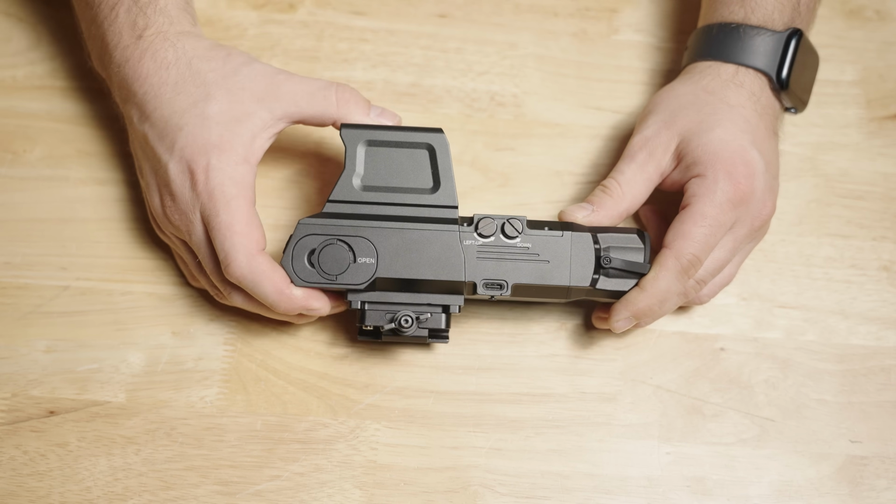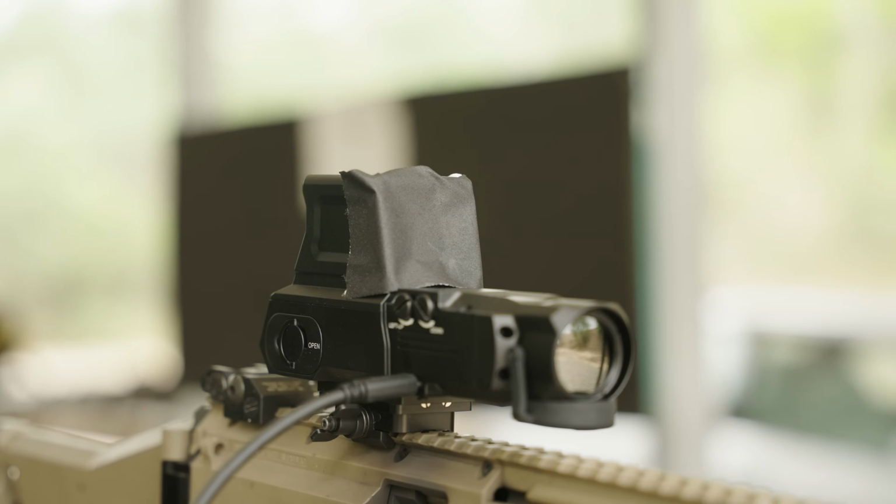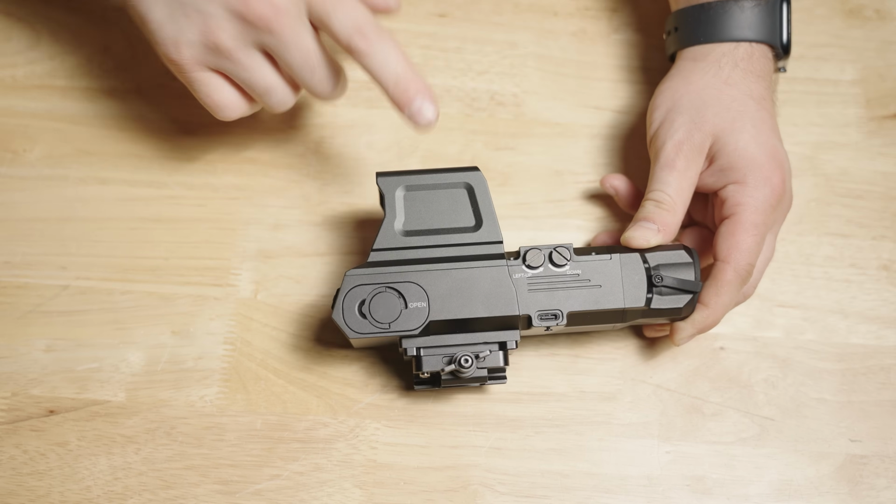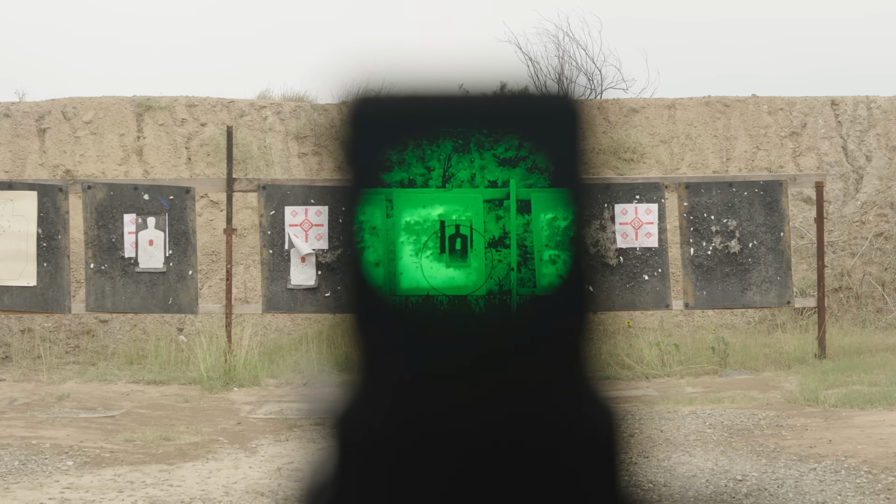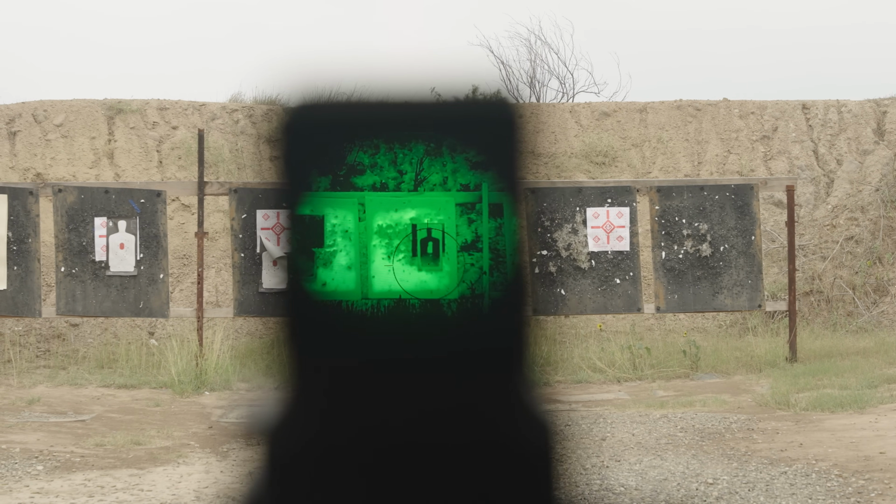But what I ended up doing is covering this front objective lens with a piece of gaffer tape. Gaffer tape, for those that don't realize, is tape that's not supposed to leave a bunch of residue behind. So it's something that I was comfortable throwing on top of here. I don't put duct tape or something crazy on it because you're gonna put gunk all over your front lens. But that way it blocked the image to where I could only see the thermal display now.